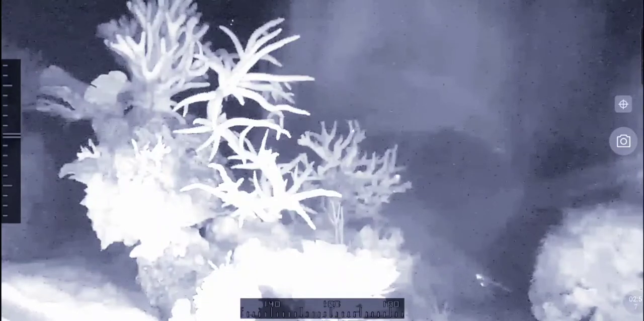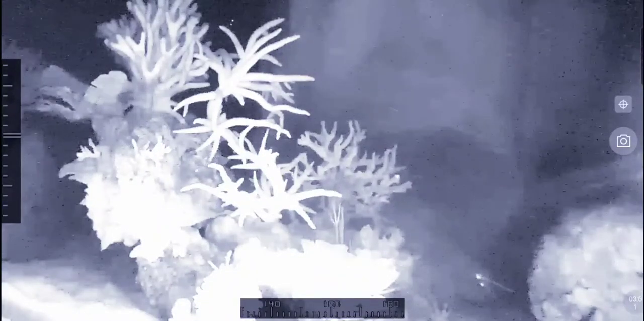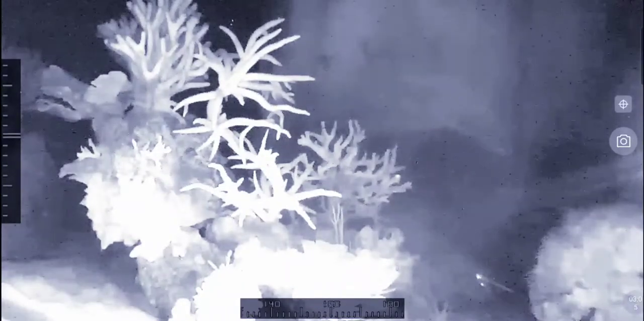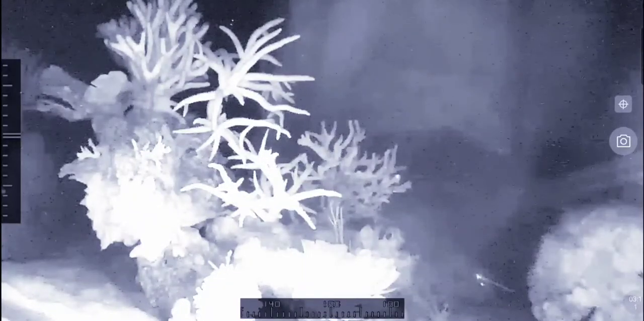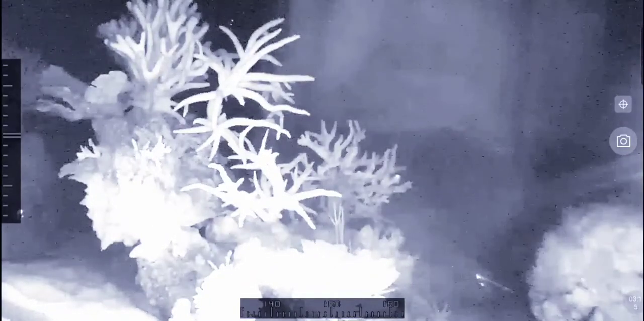I remember seeing some news about, maybe it was the common goldfish, that I heard that they could see infrared. I'm not sure. Something that I'm curious about, and I will try to research more about it. But I think I remember seeing that goldfish could see infrared light.